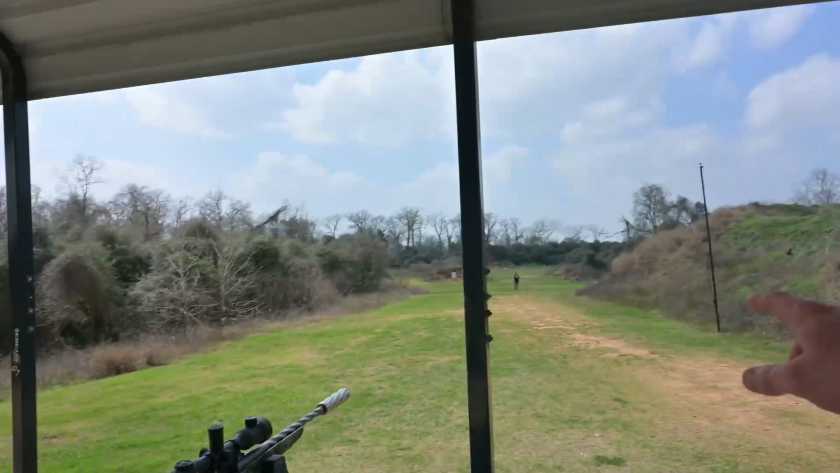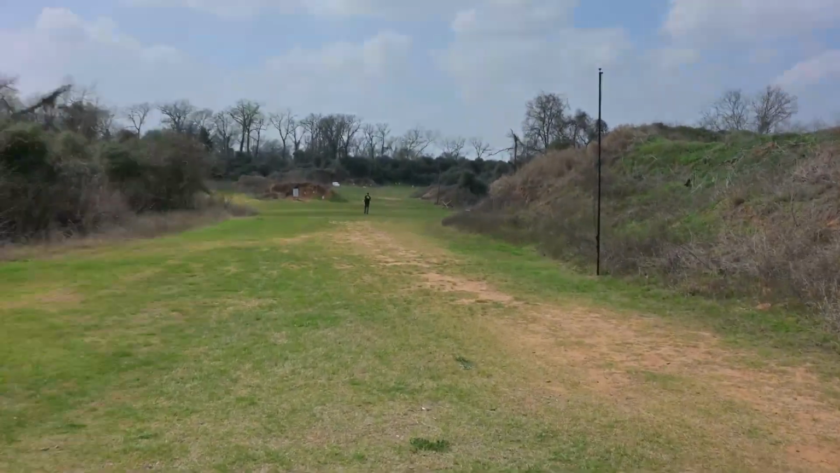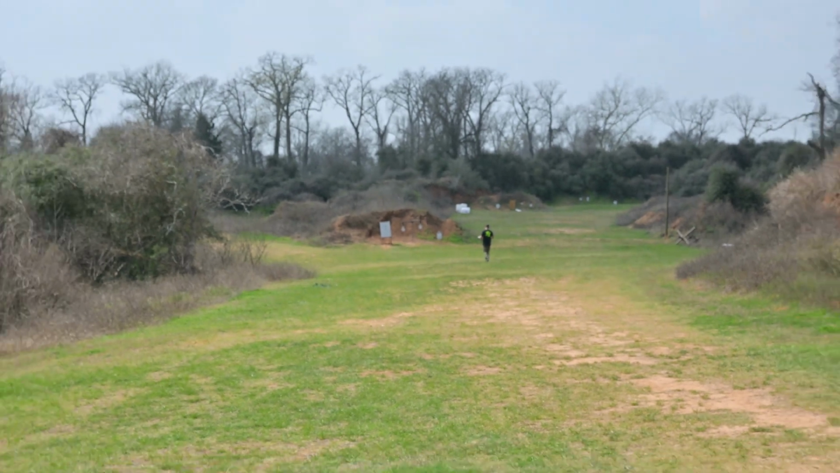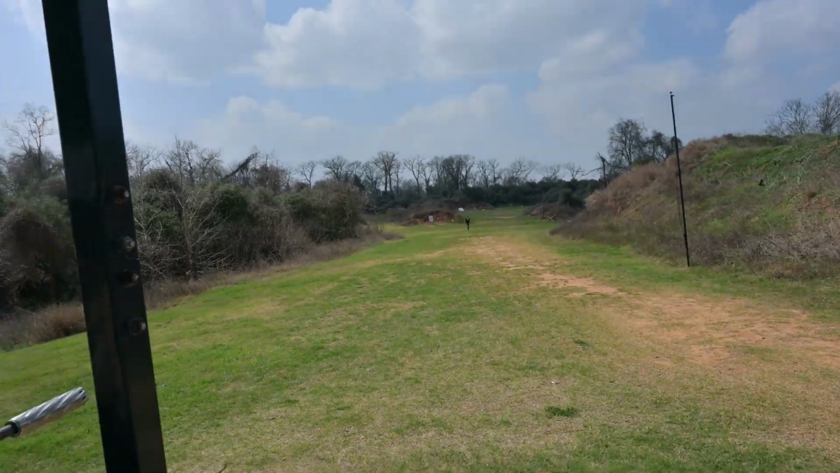Stay tuned. Guys, we are here at the ranch in Texas. I think that's what they call it. The ranch, yeah, the ranch, Texas. This is a private gun range that Chris and Steve got us into for the day. I guess Steve members here. Very, very cool place, man. Lots of really cool stuff. Steve is down range right now, way down there. Looks like he's painting up some targets, grab some spray paint, painting up some targets.